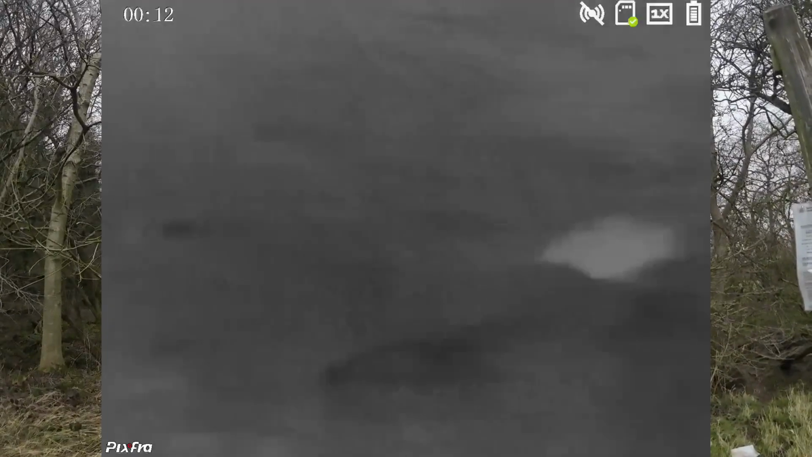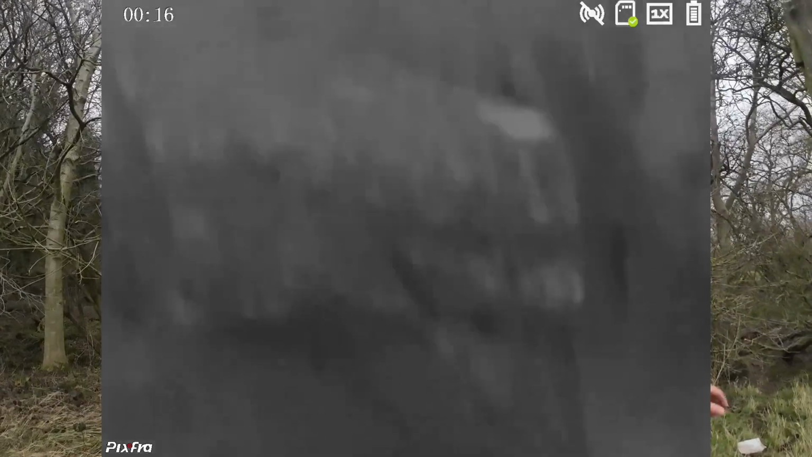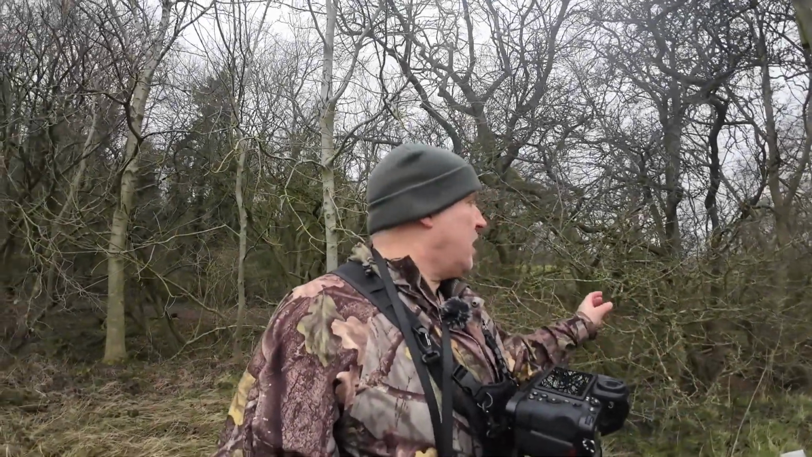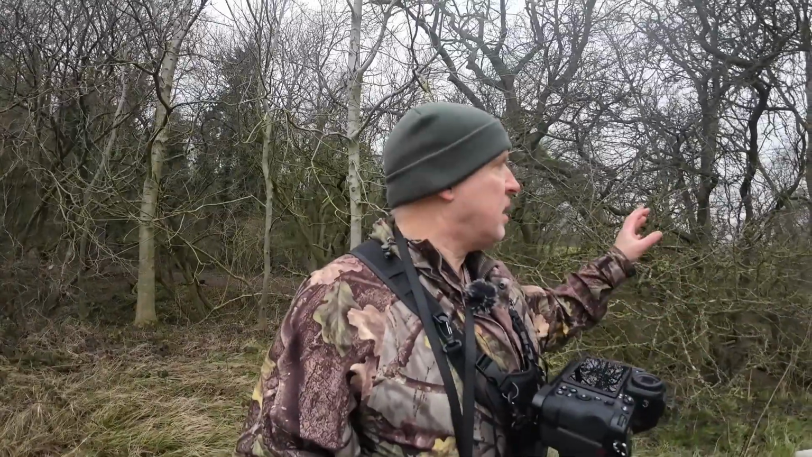There's some that aren't showing any heat, but the majority of them have got a heat signature, and that'll be because the badgers are down there and that heat is coming up from their body heat and then coming up through the entrance. So from that you can tell that this is an active badger set. Even though we're not seeing the actual badger like we did at night, we know that they're in there because we've got that heat signature coming up from the set.